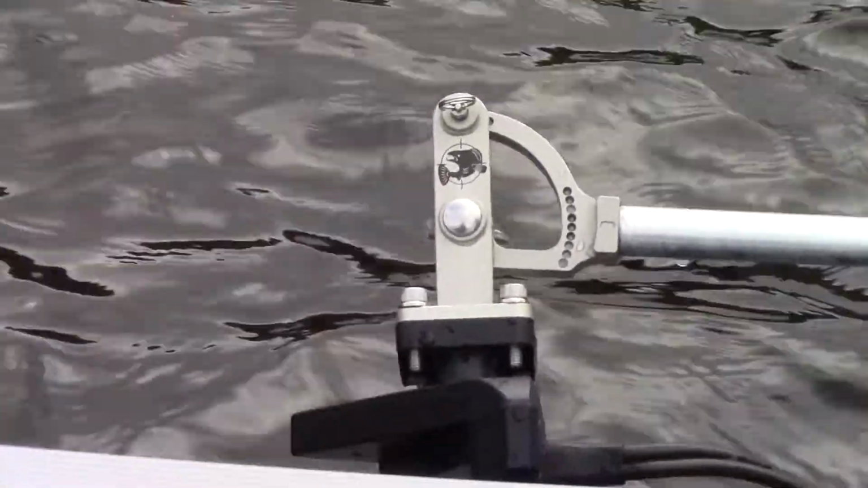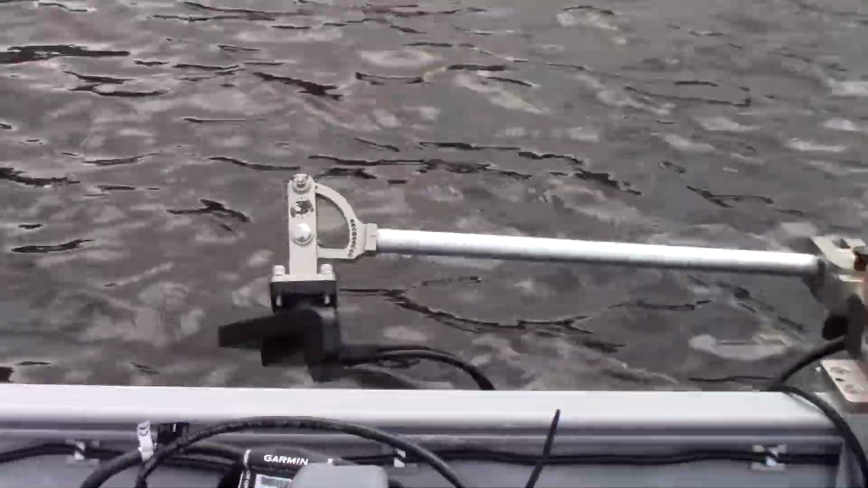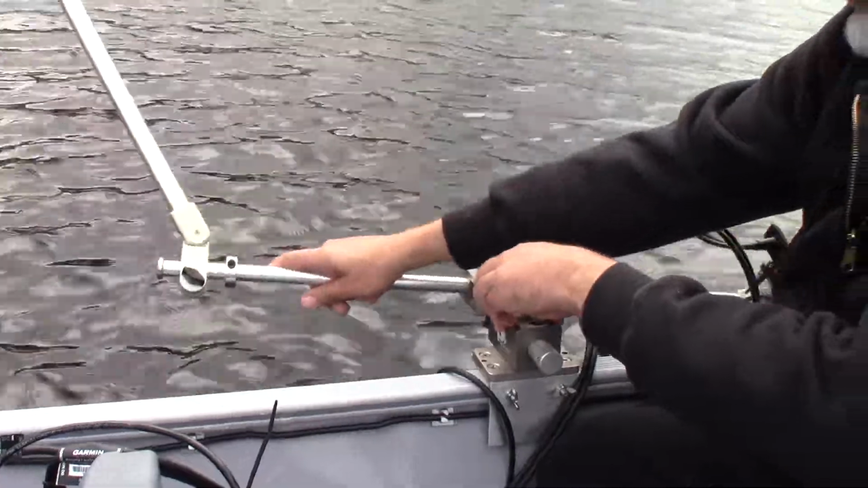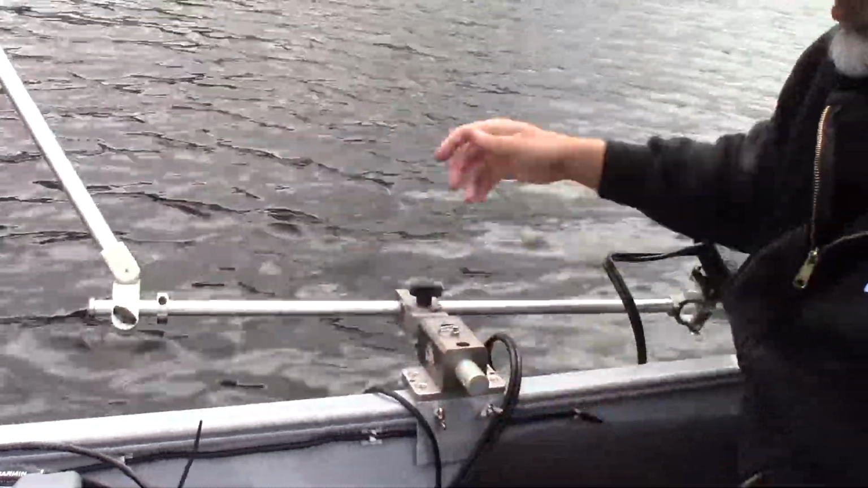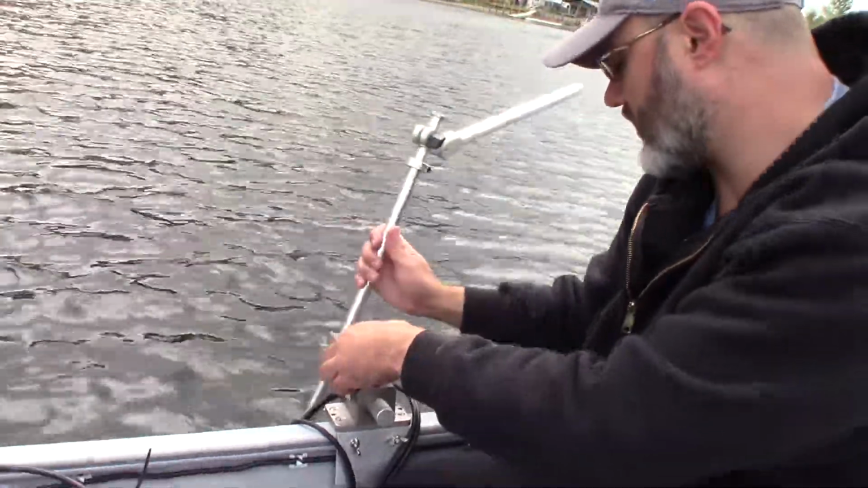And of course, because it's just sitting here on the mount, like I said, you can lock it up out of the water. You can lock it this way as well. If you want it this way, you can have it this side as well. So we'll just take this guy and bring it back down into the water.